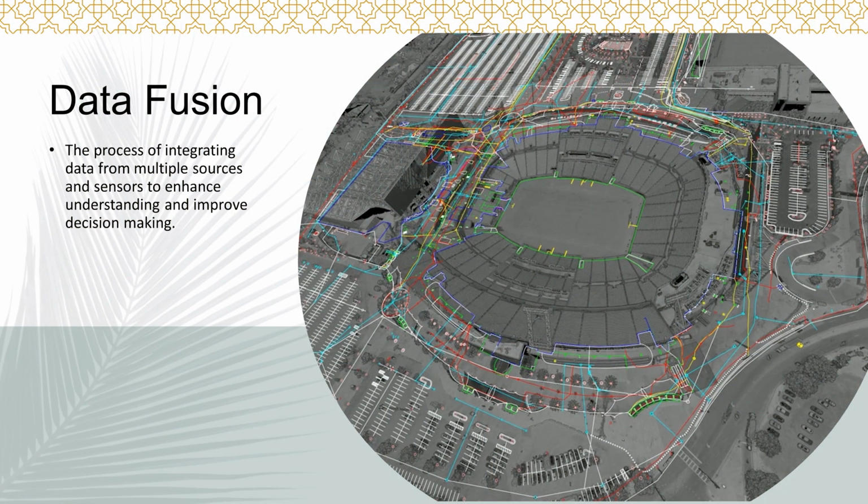So the data fusion process is the process of integrating data from multiple sensors and sources to enhance the understanding of a project and to improve decision-making by stakeholders. And then a point cloud, in its simplest form, is strictly a collection of 3D points in a 3D coordinate system. So think X, Y, Z, and some metadata.